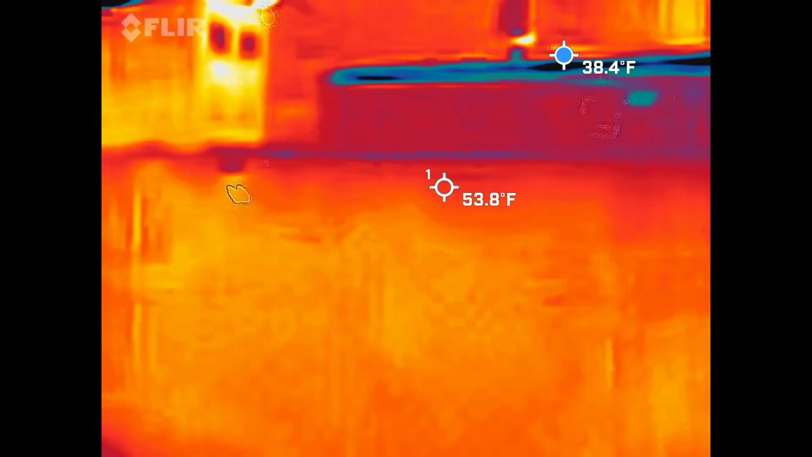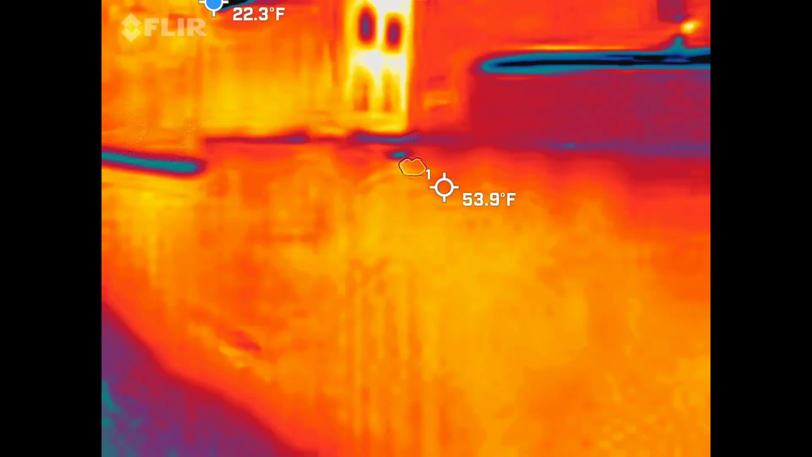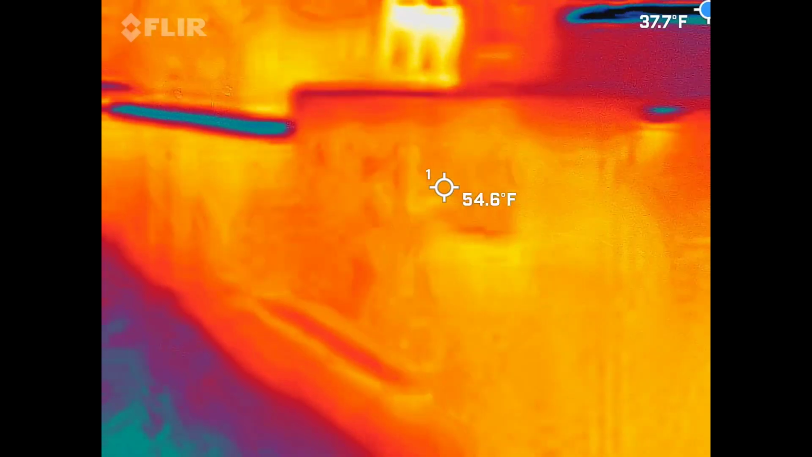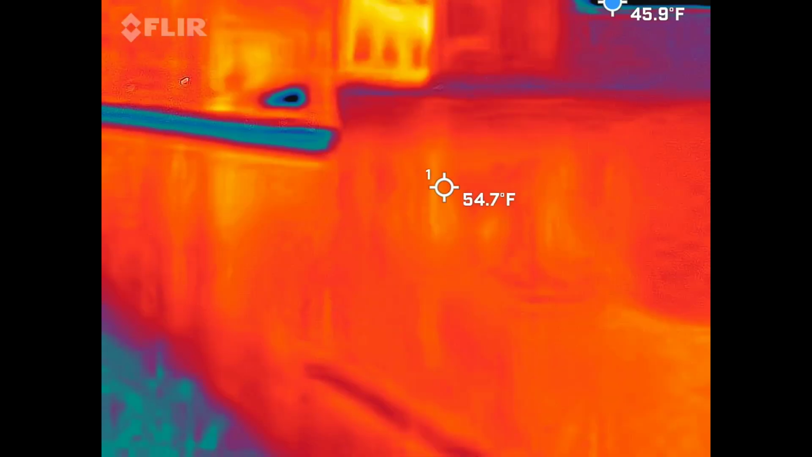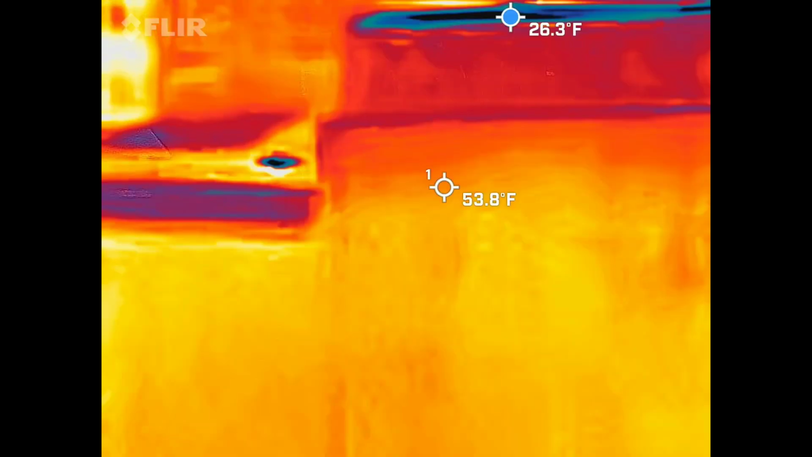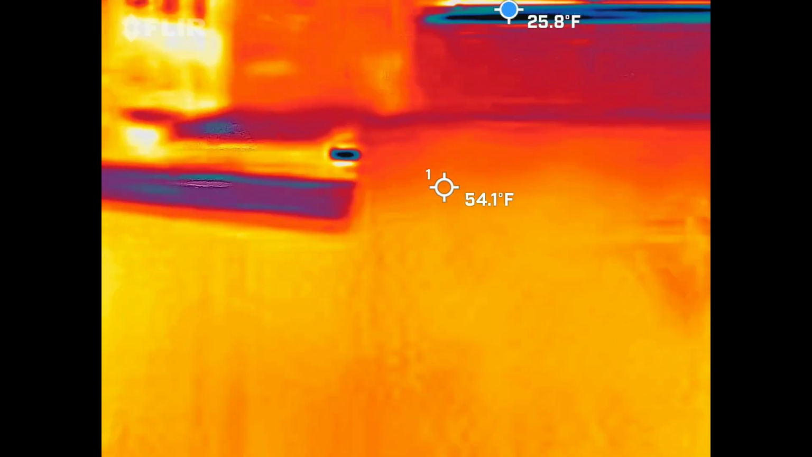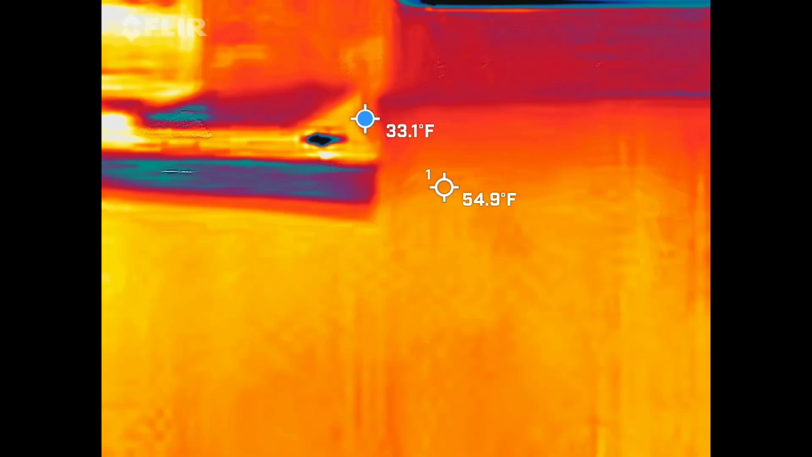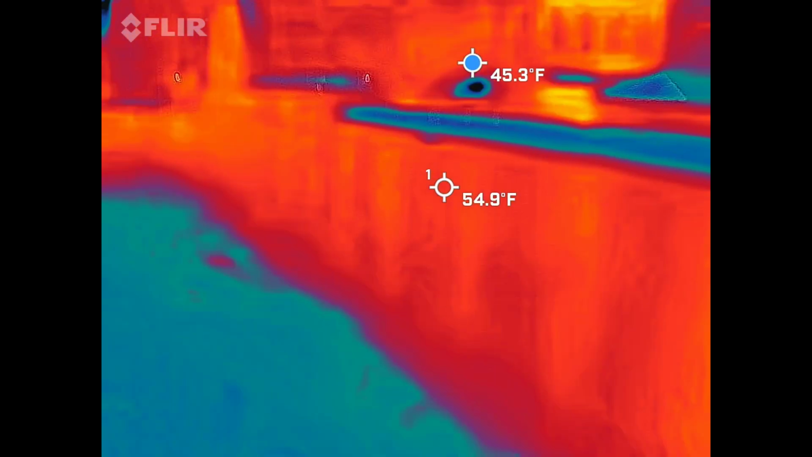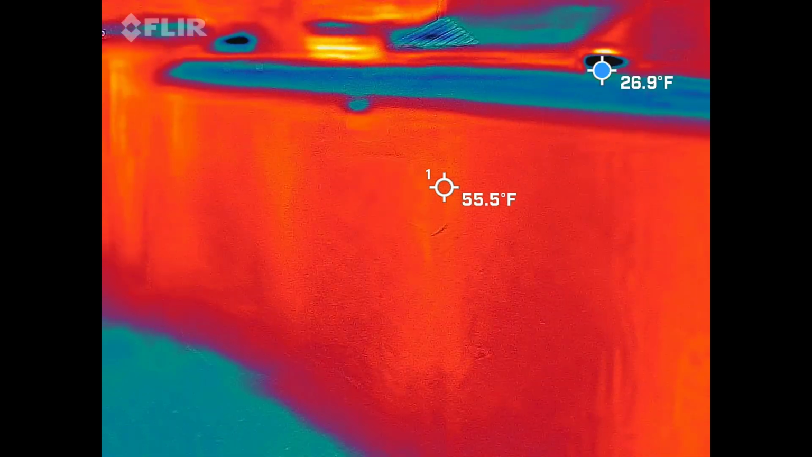Consistent. Lights. Motion lights. Just want me to check the walls? I've been walking past here for the motion lights.